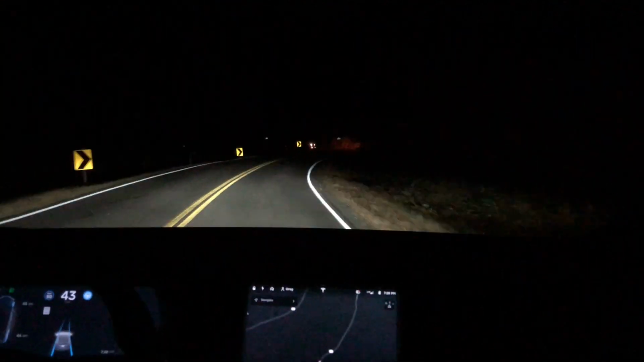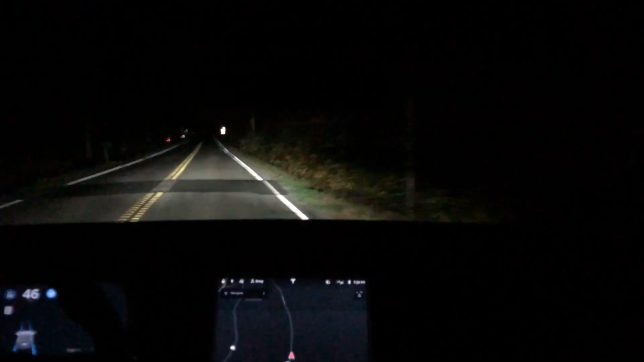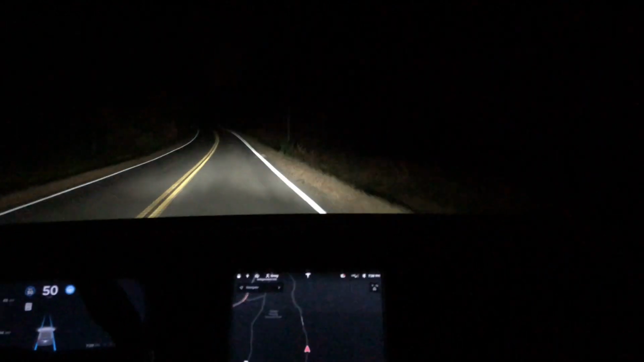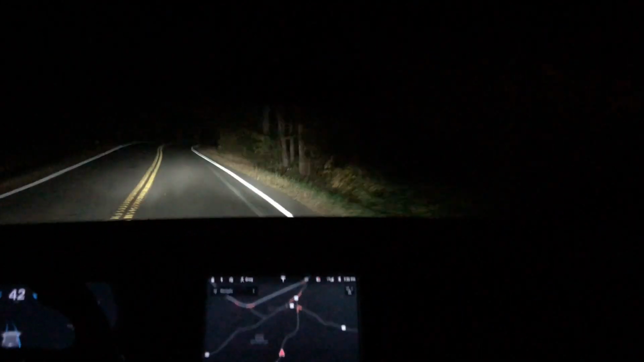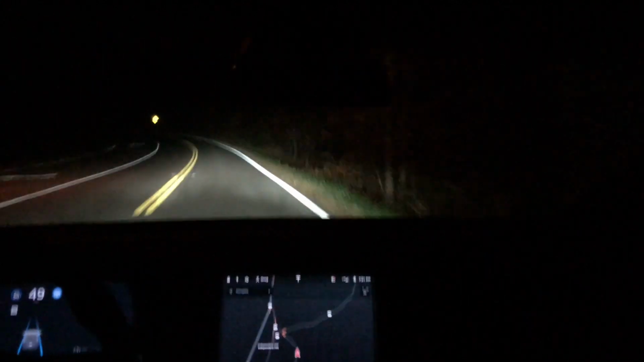Overall, there was more phantom braking at night, and also the auto high beams, though they're good, they still have a little bit of room for improvement. But the driving characteristics are still very good, especially going into the corners, braking for cars. So overall, I'd say it does a really good job on these country roads.